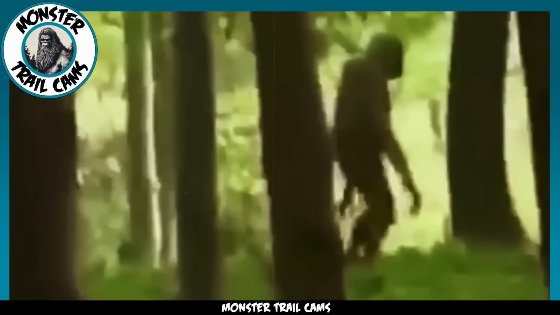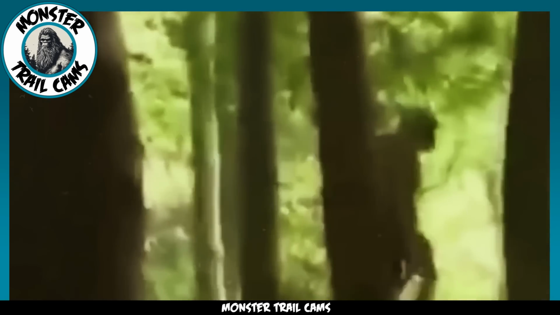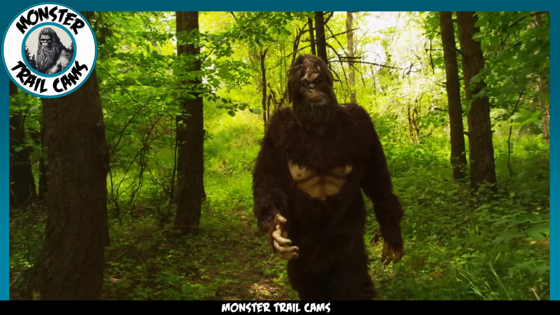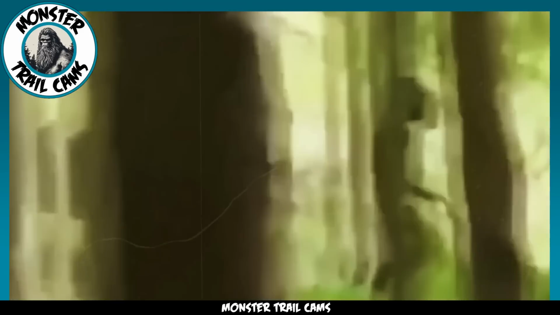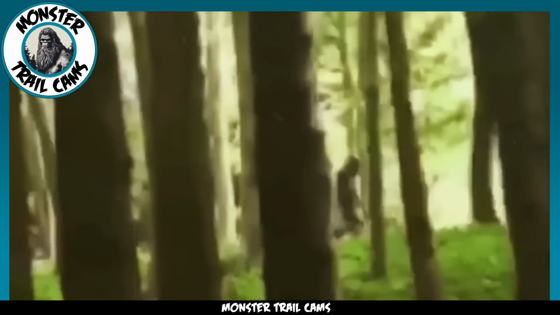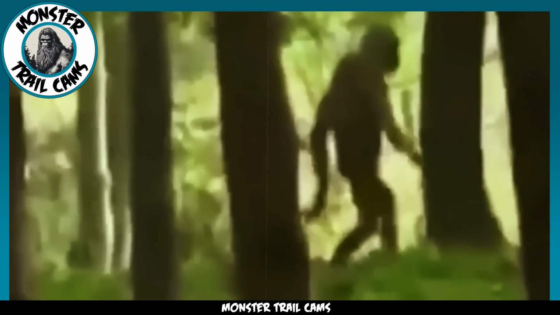Our next clip takes us to a forest in South Carolina. This trail cam video captures a large bipedal primate-like creature walking unceremoniously through the woods. At first glance, you might think this creature to be a Bigfoot, but there has been some debate on the internet about the footage. Like most videos of Bigfoot and other cryptids, the authenticity of the footage has come into question numerous times. The creature in the video moves awkwardly, and many people who have reviewed the footage deem it to be completely fake. Others believe it to be video evidence of Bigfoot's existence.